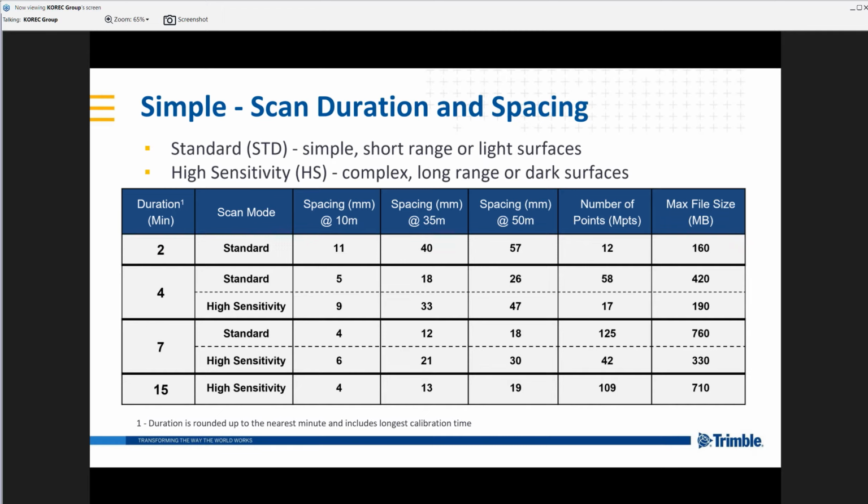As the scanner begins to recognize this environment, or if we stay in an environment which is broadly the same, that calibration time can drop to around 10 seconds. And obviously the scan times will drop accordingly. Again, all of this timing information, point spacing information is available on the X7 specification sheet, which you can request from ourselves at KOREC.